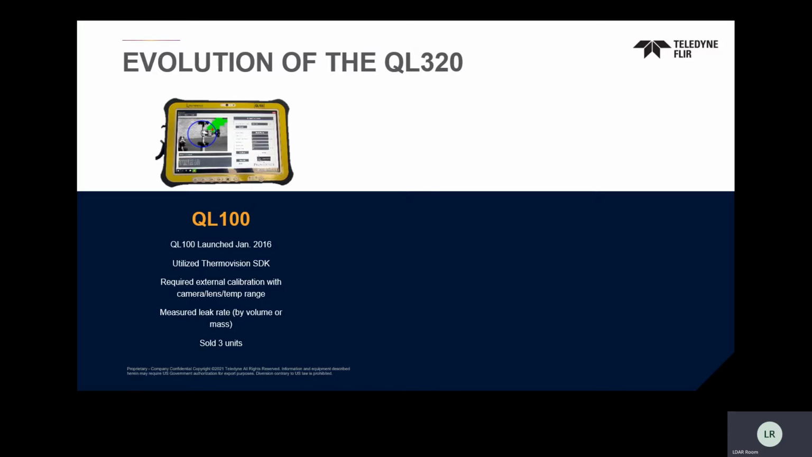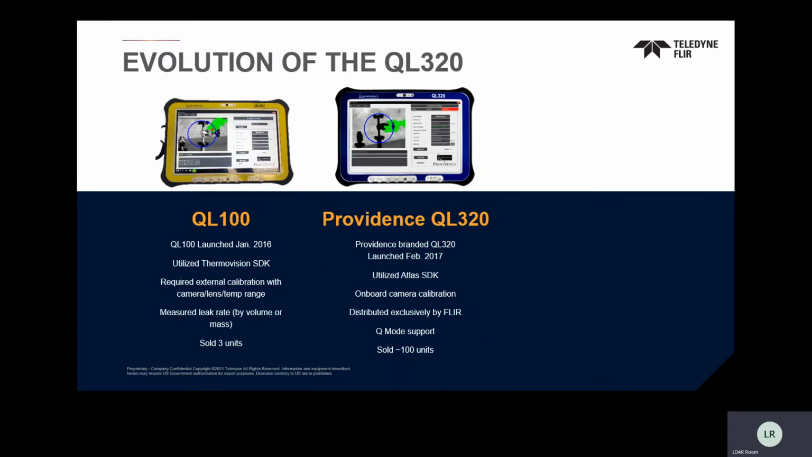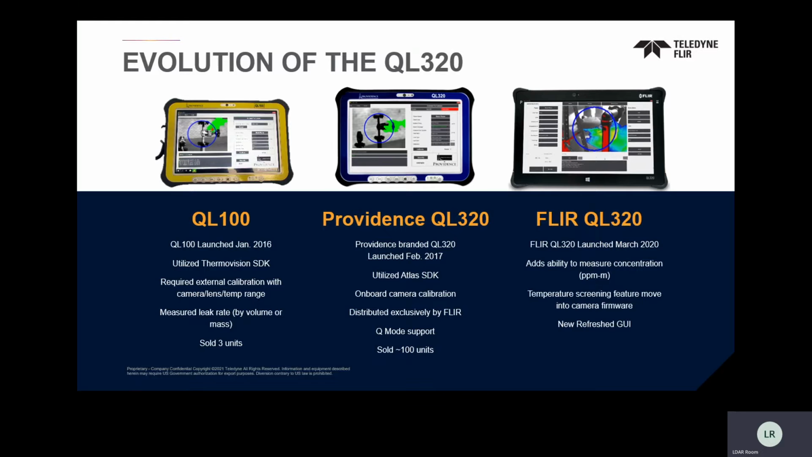We've been working with Providence since 2005, I would say. But when we first came out, and I got pulled into the picture, we really did the first step of strengthening that relationship. We went to Providence, and this is where we launched the Q mode feature and also had them develop the QL320, where it would be a little bit more streamlined with the FLIR camera and the user feedback. But even when we did that, we realized there were a number of things in talking to users, whether it be the user interface, how you use it, or some of the features inside of the camera, and that is where we really brought on the new FLIR QL320.